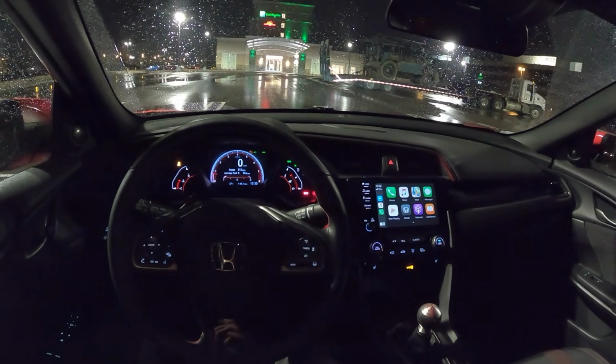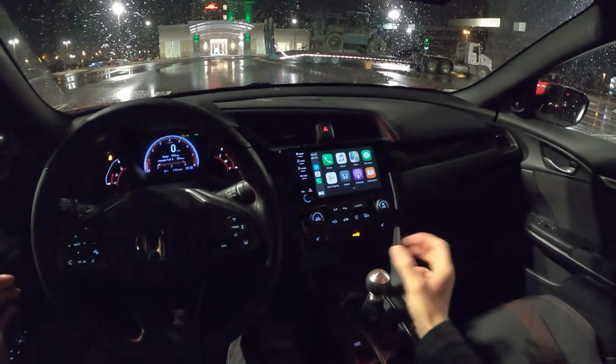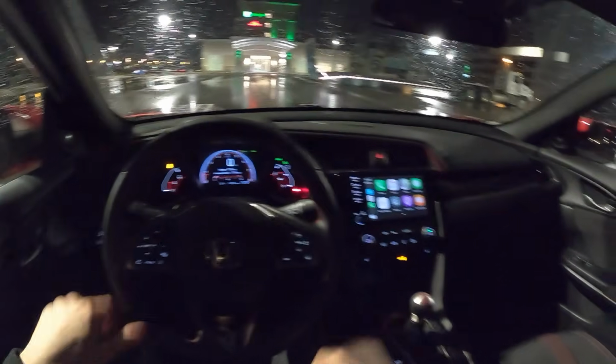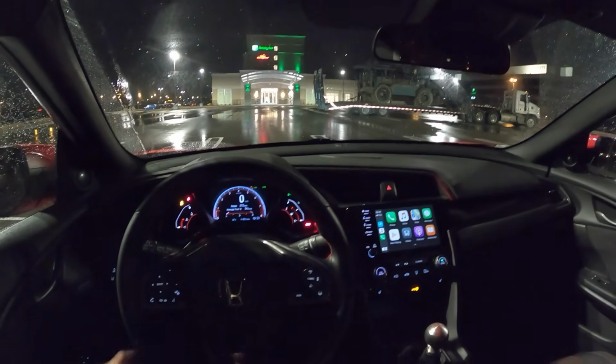I don't know if I'd pick it over the Veloster N, but it is a different level of performance and usability and practicality compared to the Veloster N, and that may sway some buyers in one direction or another. So my recommendation would be to go drive everything, see what you like the best, and make your decisions from there.